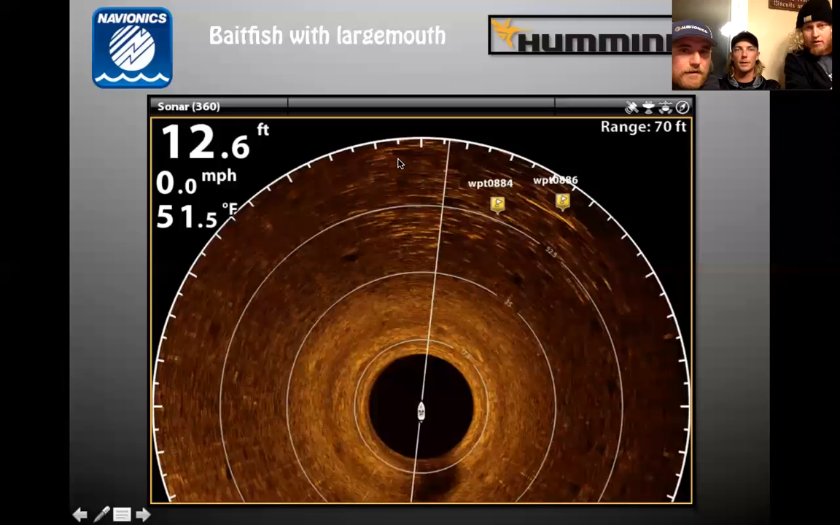We'll start from the bottom. Okay. There's a lot of them, so it's probably pretty okay. All right. How close to the bottom do you think the 360 will detect them?